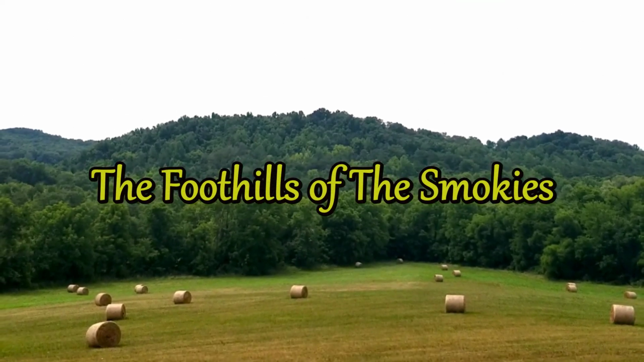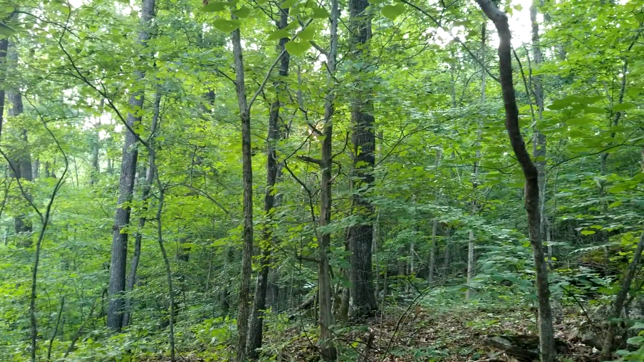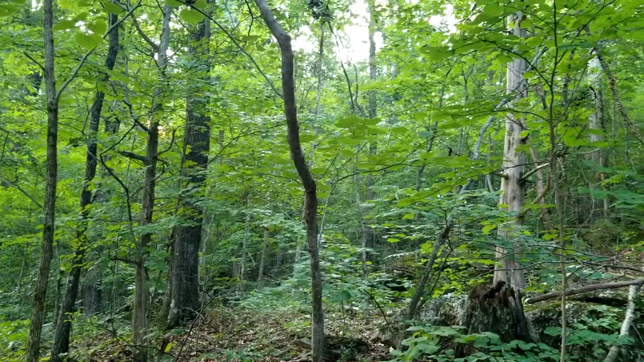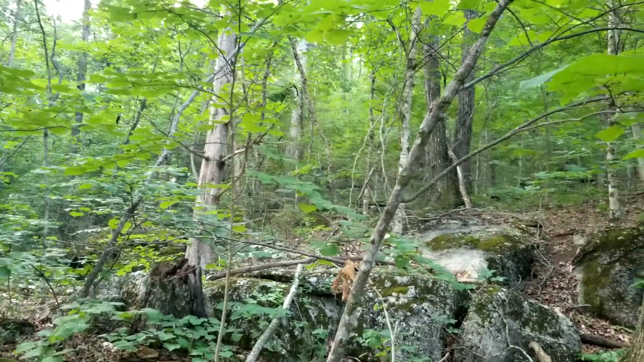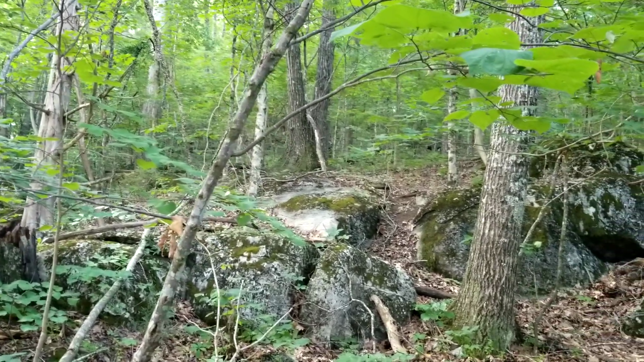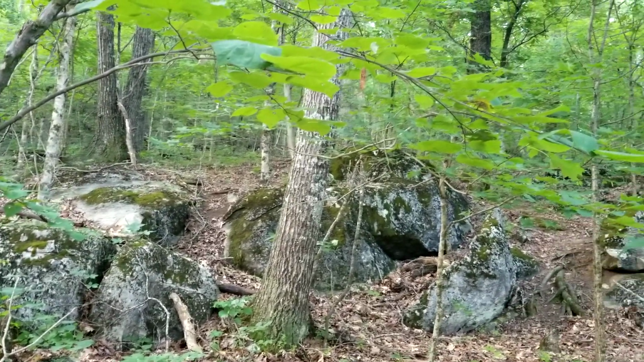Welcome, friends. Welcome to the foothills of the Smoky, another chapter of As the Ridge Turns here in East Tennessee. And you can see the leaves are slowly trying to turn on some trees, so fall is on its way. But it's still hot at the moment. And these little old animals, they seem to be knowing it too. They can sense it. The thrushes, I don't even hear them anymore. They're leaving. It's their time of year.